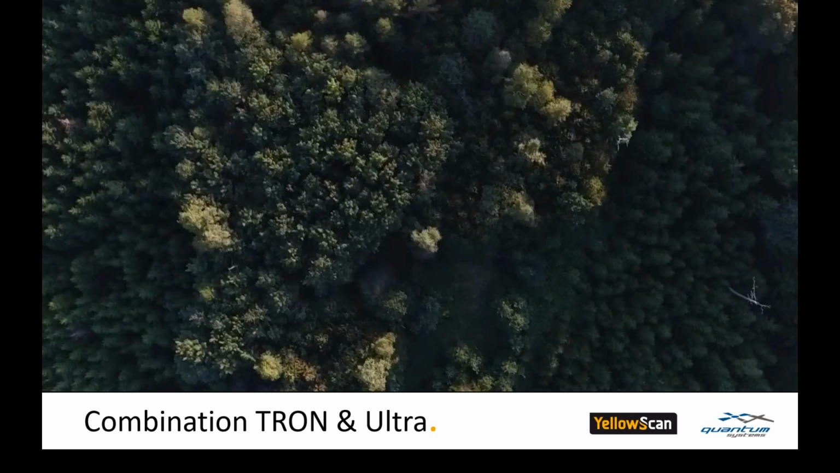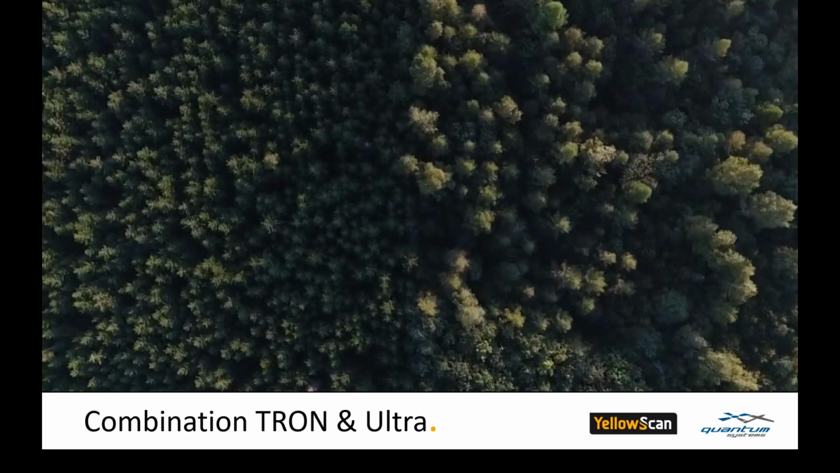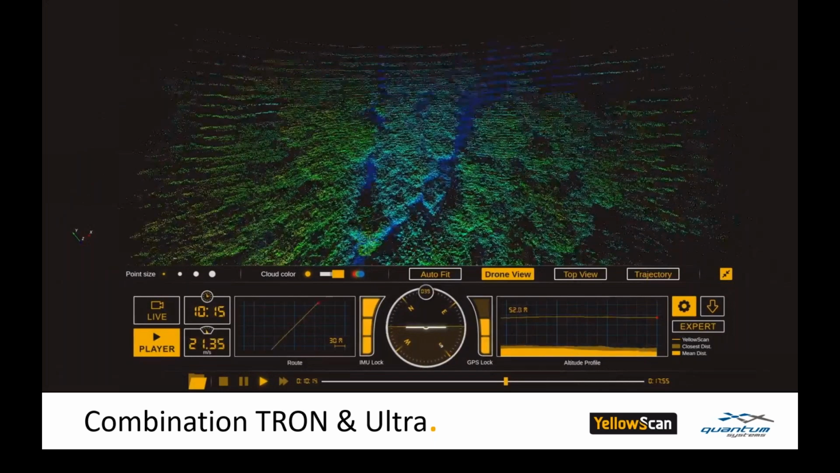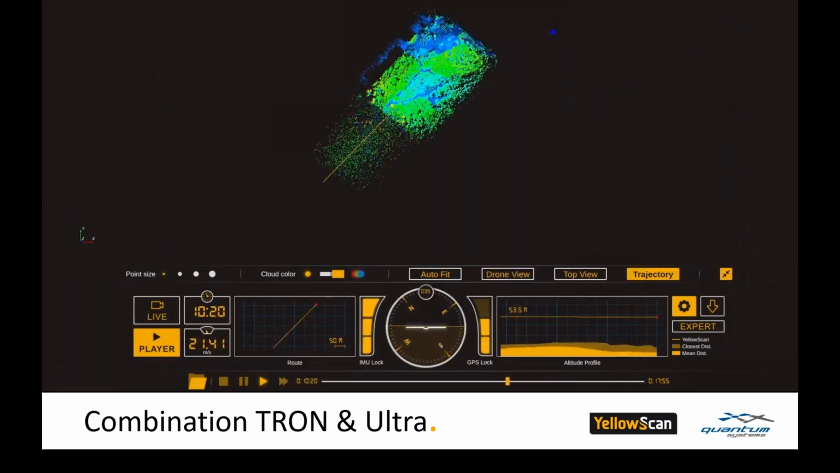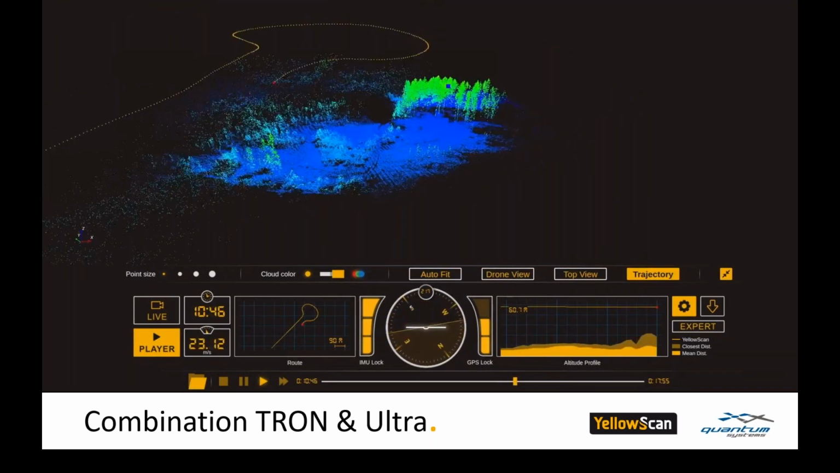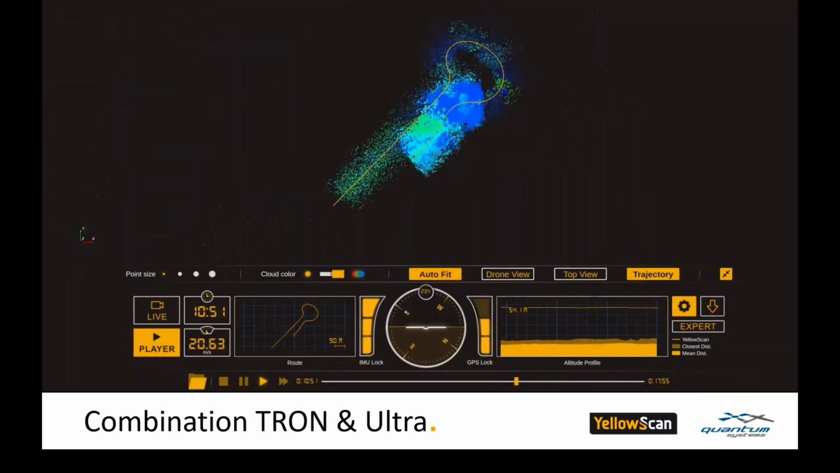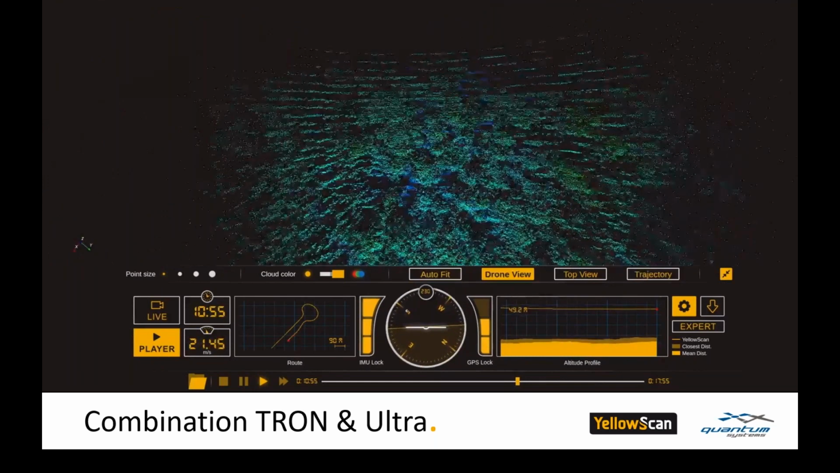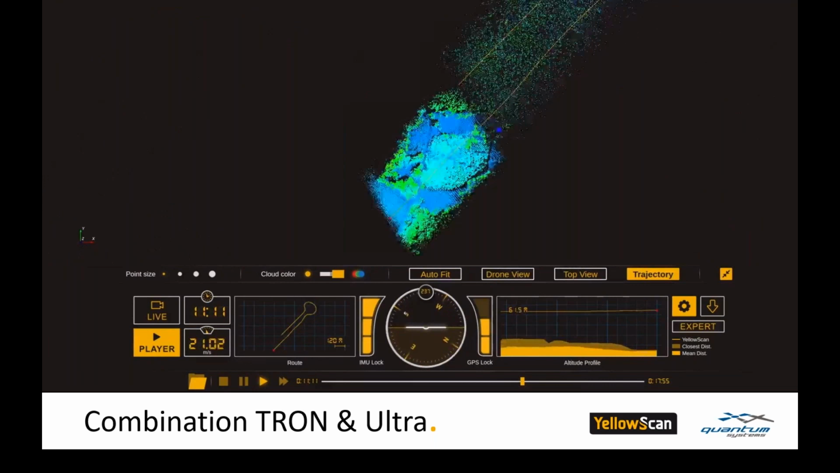So we can cover around about 700 hectares of forest, urban areas, rural areas, and the live view station can show you the data in real time. So you see what you get while the aircraft is capturing the data in the air.